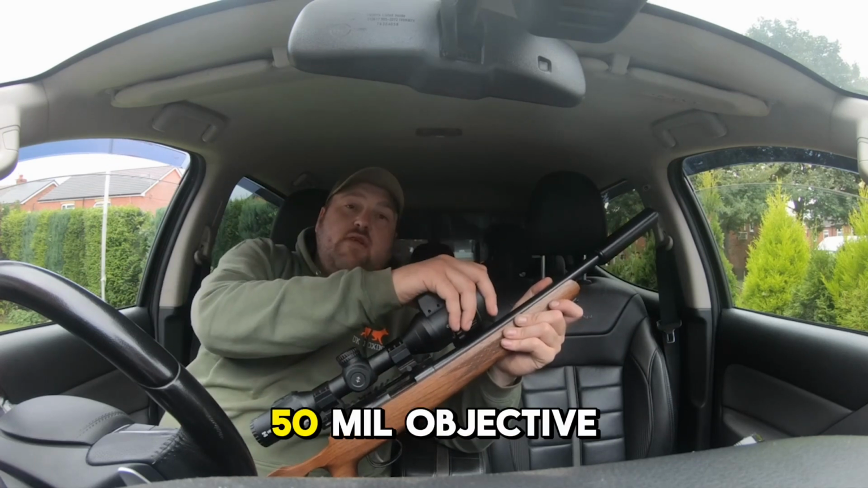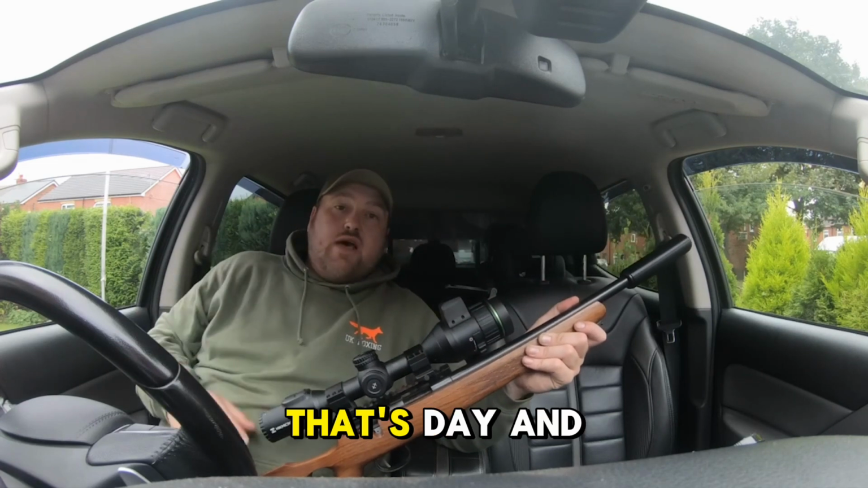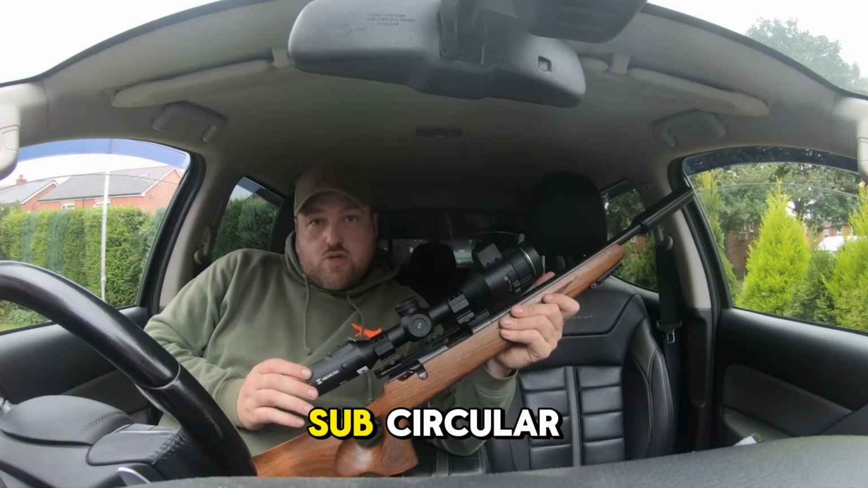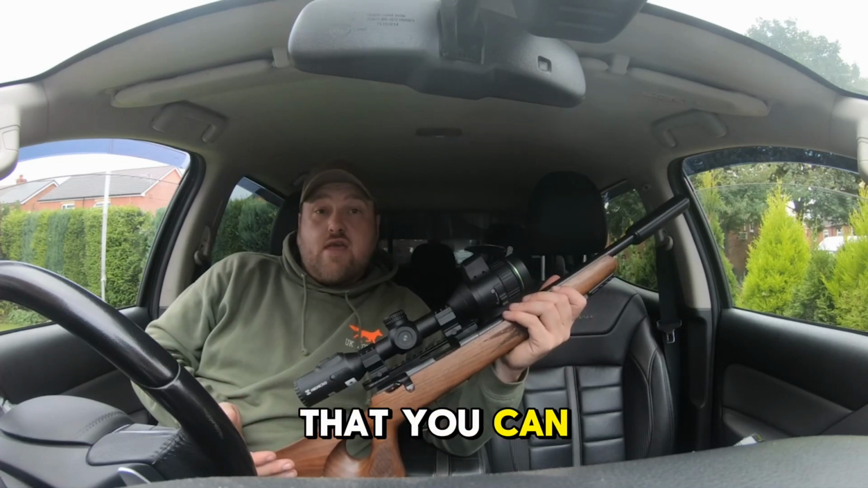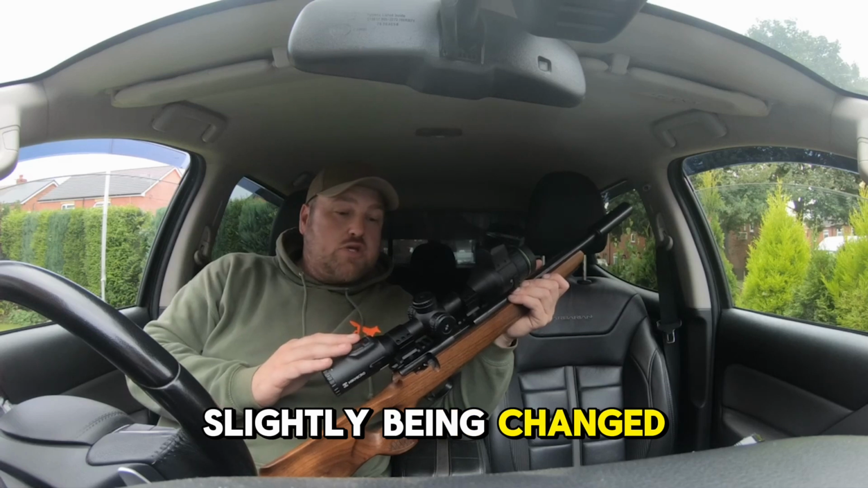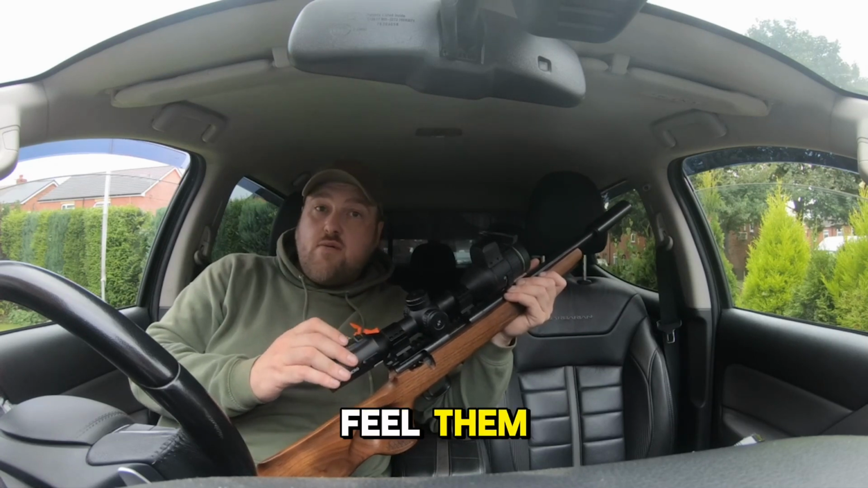It runs a 50mm objective lens on the front, that's day and night mode. On the back, it's got a sub-circular OLED screen, so that you're getting the best picture out of your 4K that you can get. The buttons on the top have slightly been changed since the old Alpex, making it easier on a night that you can feel them.